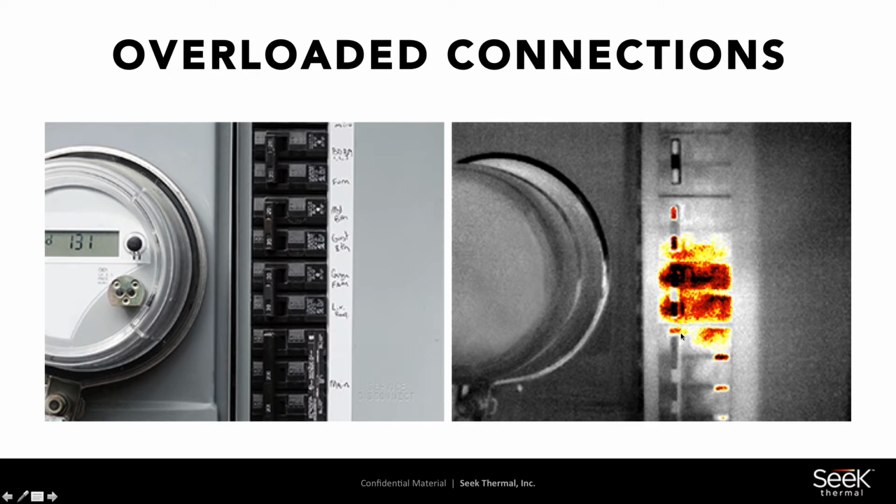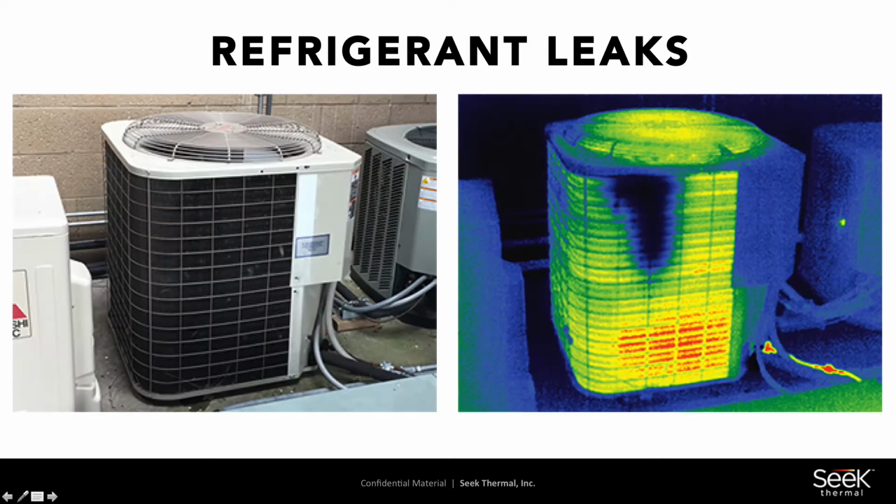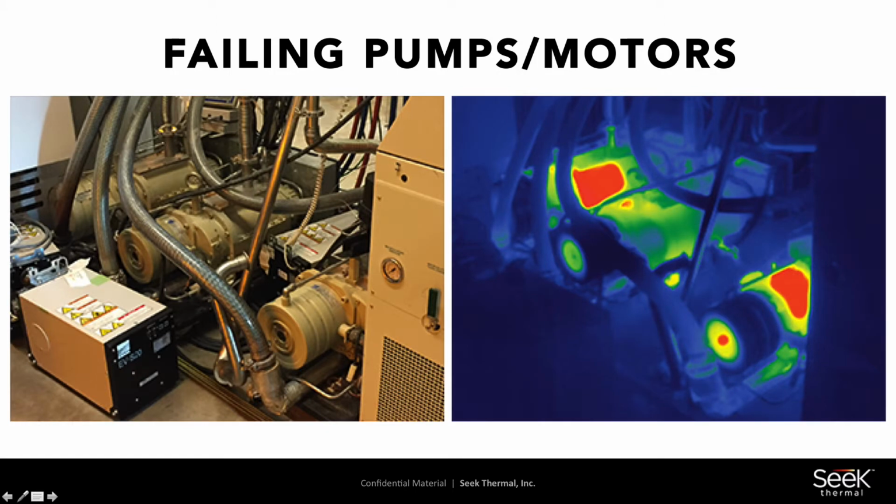So this is a power meter here, and you're seeing, are those breakers hot? Are they not hot? We don't know if they should be hot, but what we're seeing is that something's indicated temperature. Water damage. Thermal imaging is one of the quickest ways to identify water damage. Refrigerant leaks. We can quickly identify refrigerant leaks in coils and things like that. Failing pumps and motors. This is going to be a big one for you. Identify bad bearings, bad belts, pulleys, anything out of whack that doesn't look right. Quickly identifiable with thermal imaging.